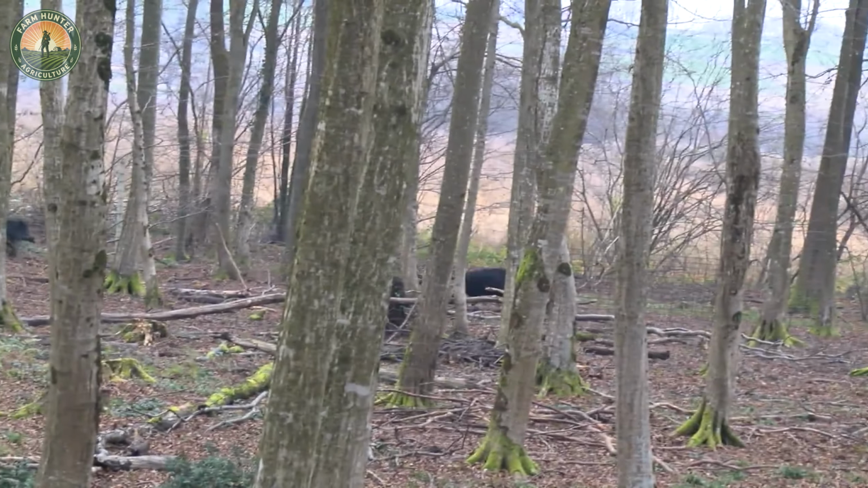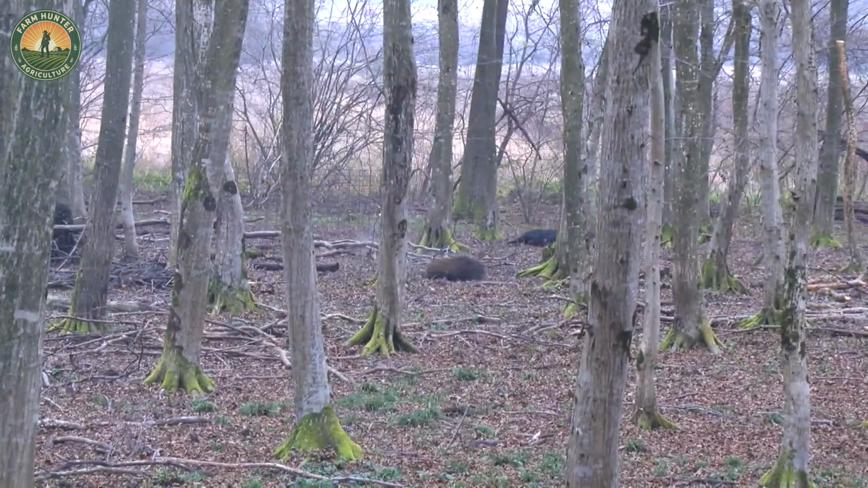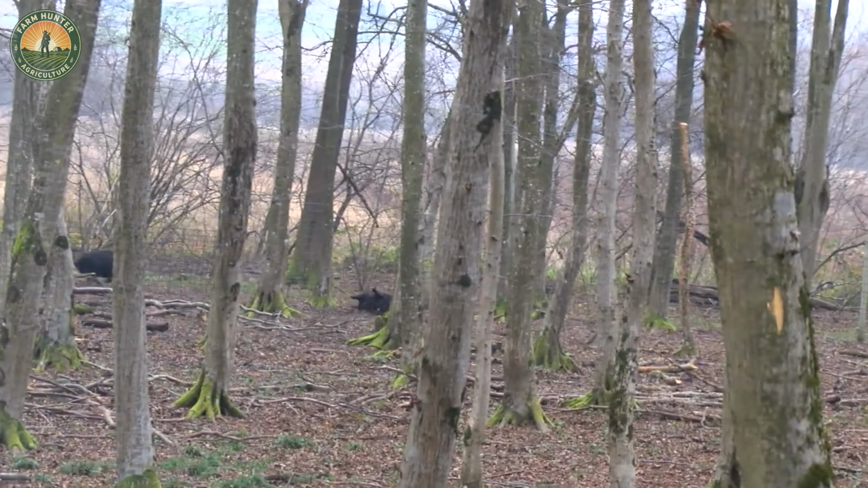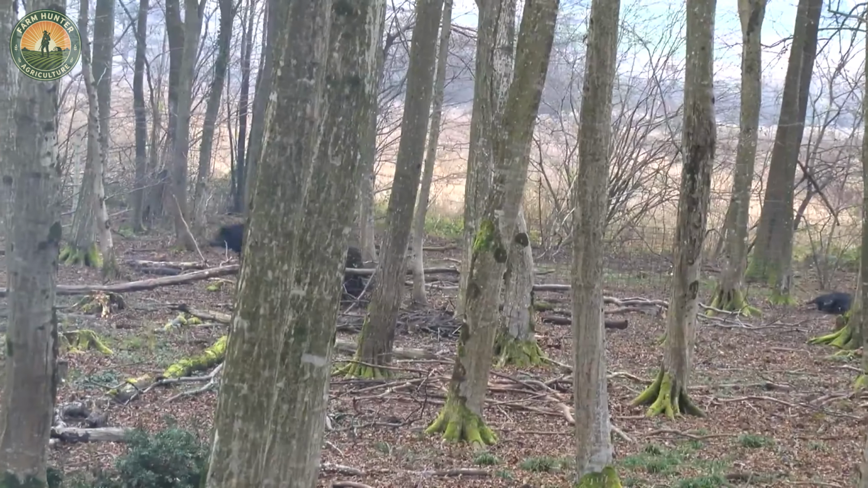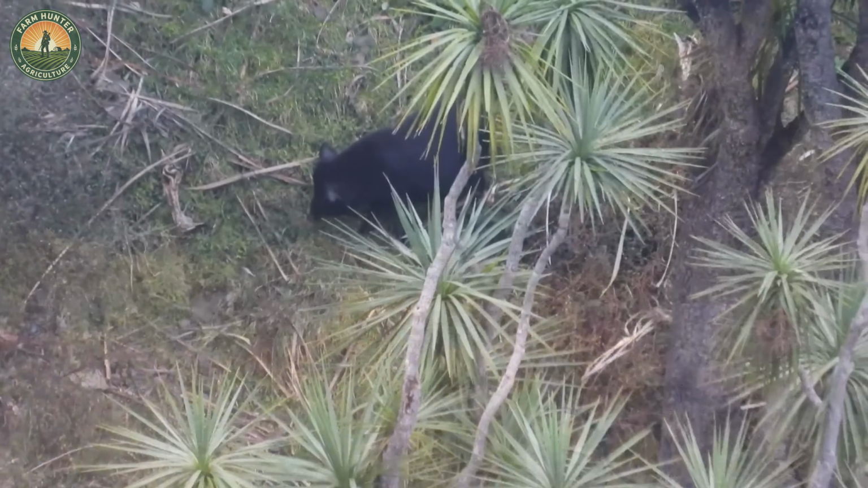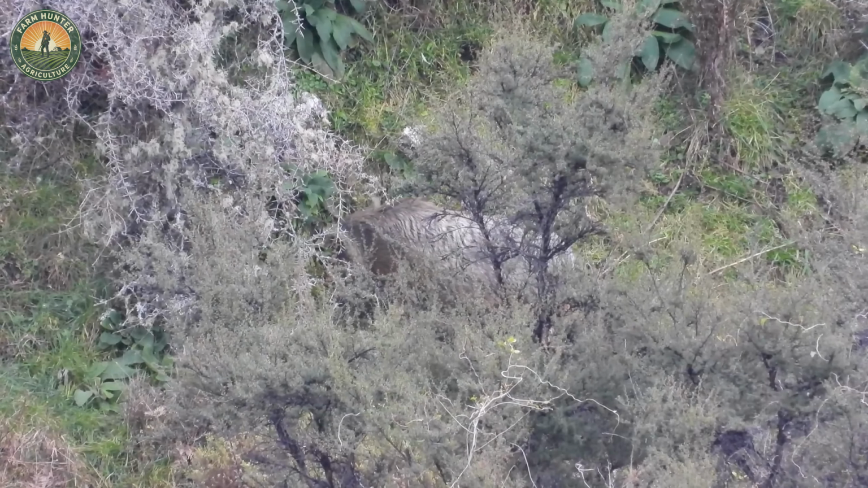Hunters have to follow strict government rules to get a hunting license. They need to be in good physical shape, since navigating rough terrain can be tough. Their vision also has to meet certain standards, usually 20/20, to spot wild boars from up to 308 feet away, ensuring accuracy and safety. Following these rules not only keeps hunters safe, but also helps protect the environment and local wildlife.